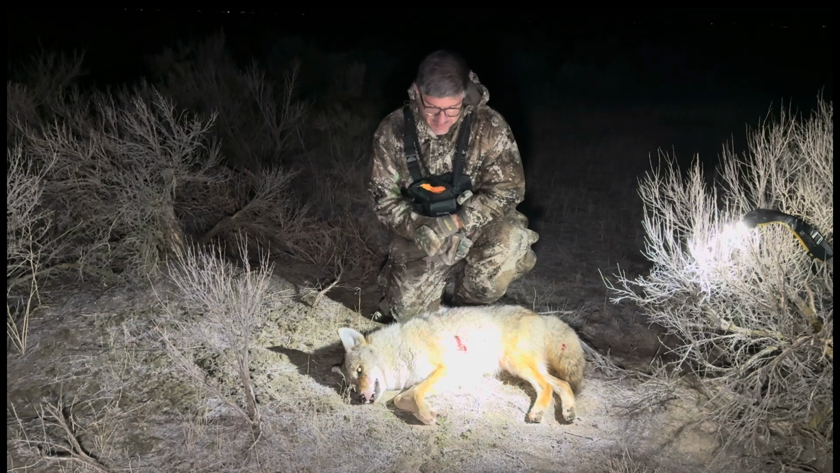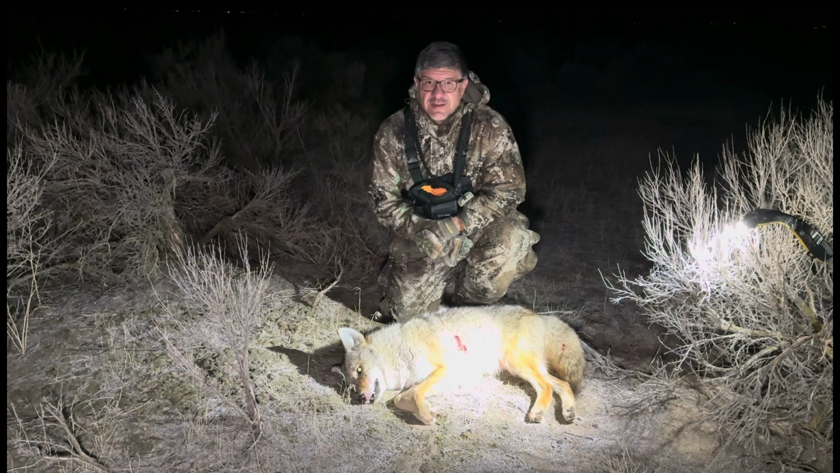But this guy came in on this stand. It's probably about 2 o'clock. He came into about 300 yards. I lost him for a bit, and then all of a sudden I turned around and he was there at 120 yards, and I took a quick shot and got him.